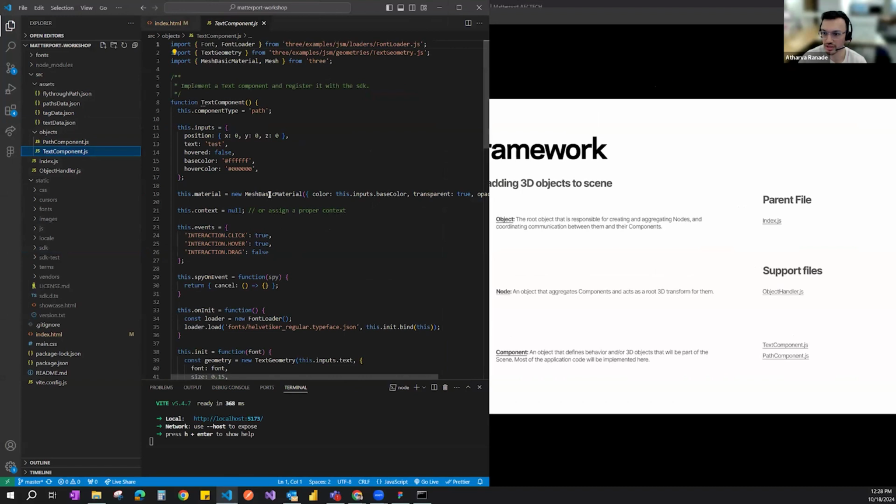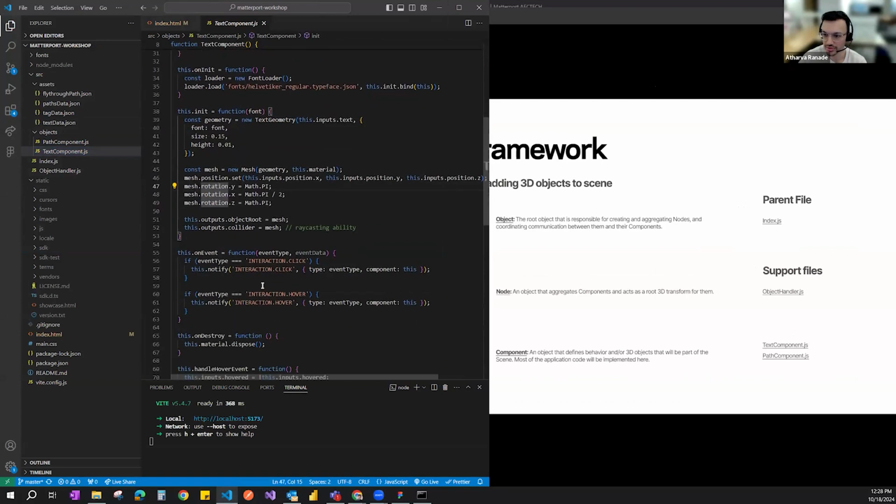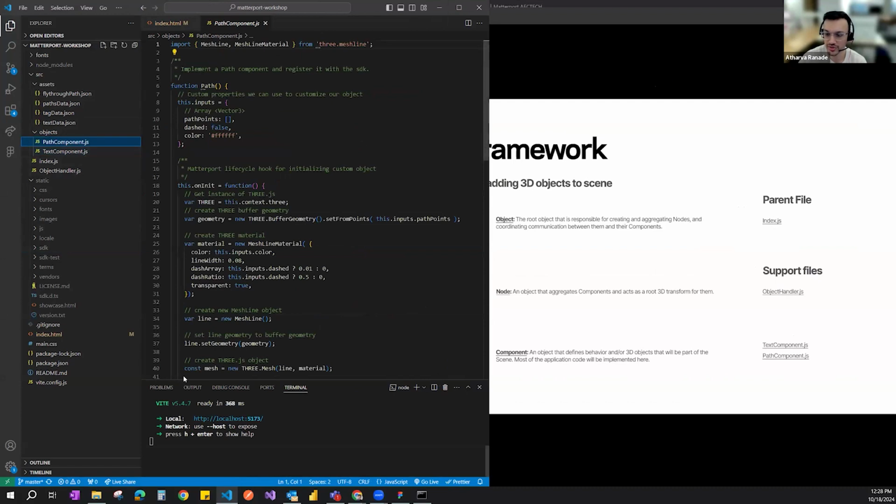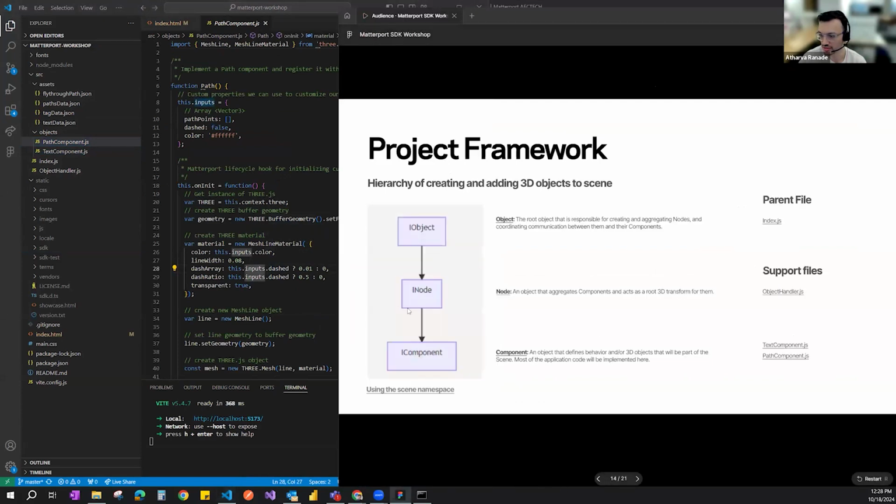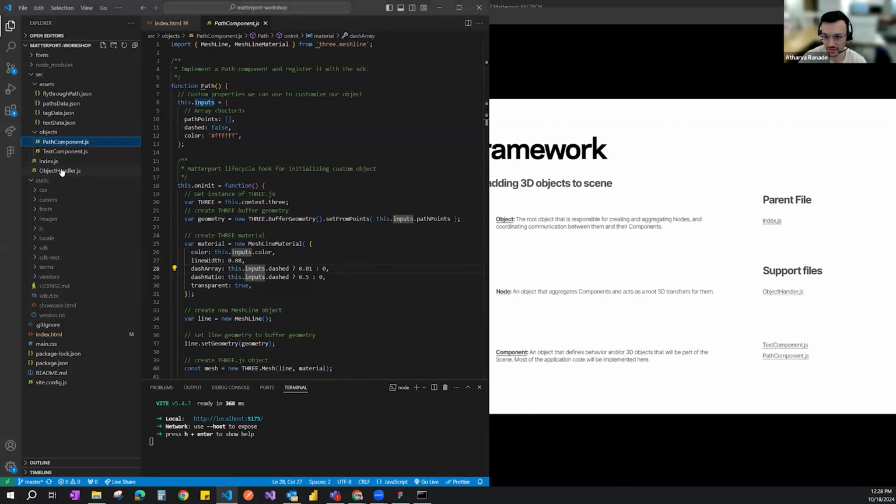For example, I'm using mesh basic material, I'm importing three.js, and I'm setting up the mesh rotation, the positioning, and the geometry. All the properties that we have for the 3D object itself are set up in the component. Then there's the node, which aggregates the components together and binds them to the object. That's set up in the object handler.